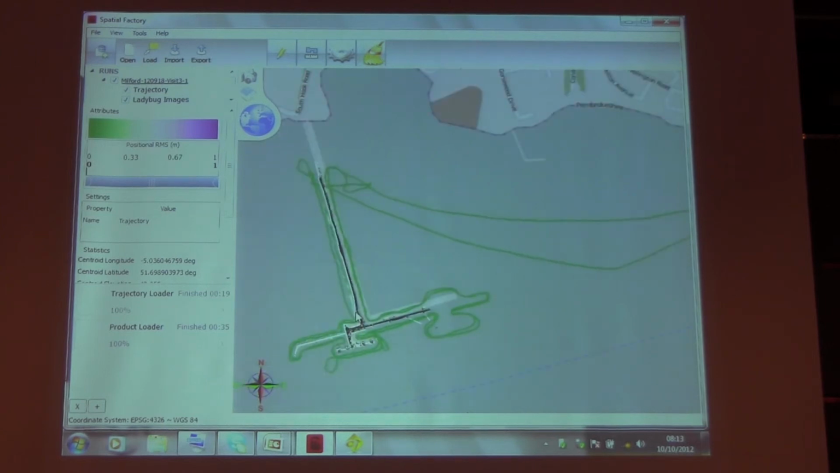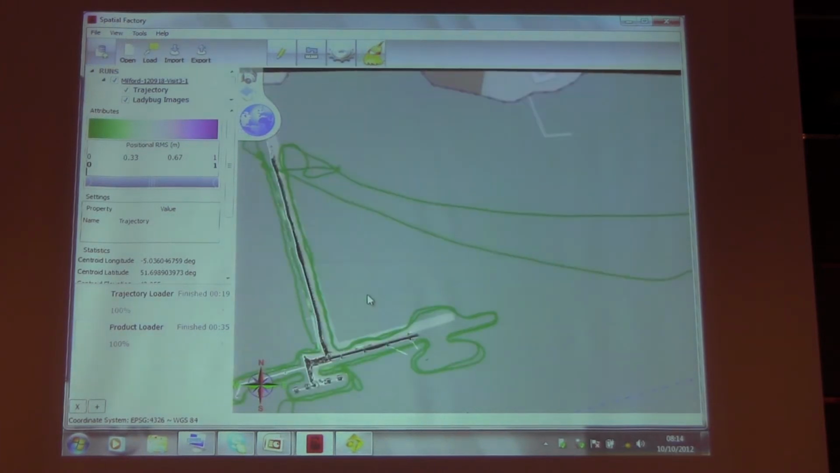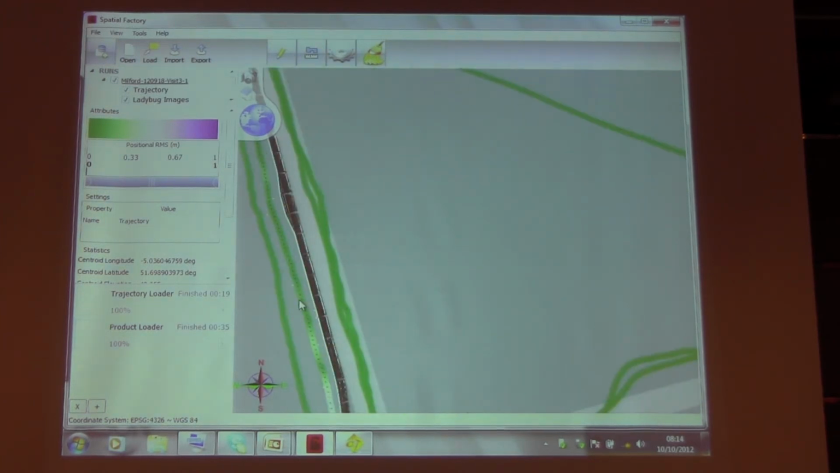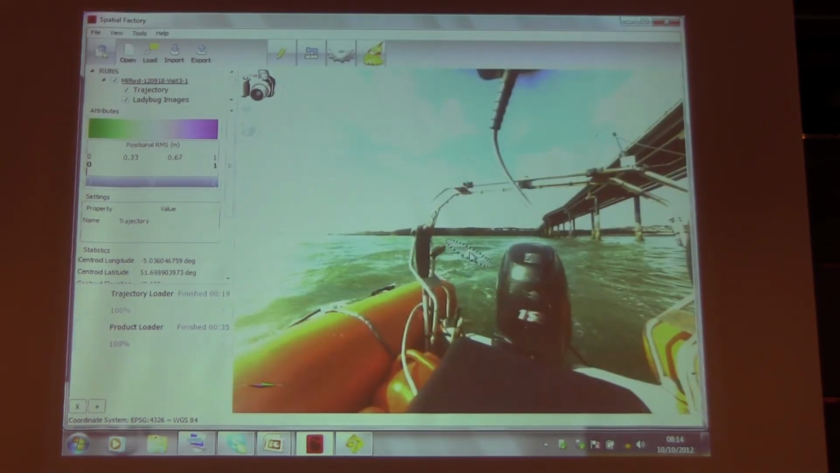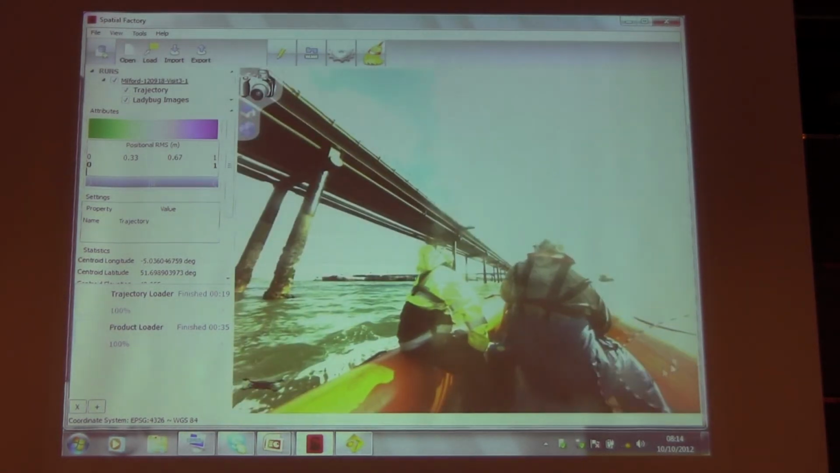This is that trajectory. So that boat that we saw there, the RIB, came out. This is a jetty down in Milford Haven, and this software has a free viewing capability as well. So we've got our photographic data in there, and this is a free view. And when you click on any of the points, you get your 360 photography that you can have in there.